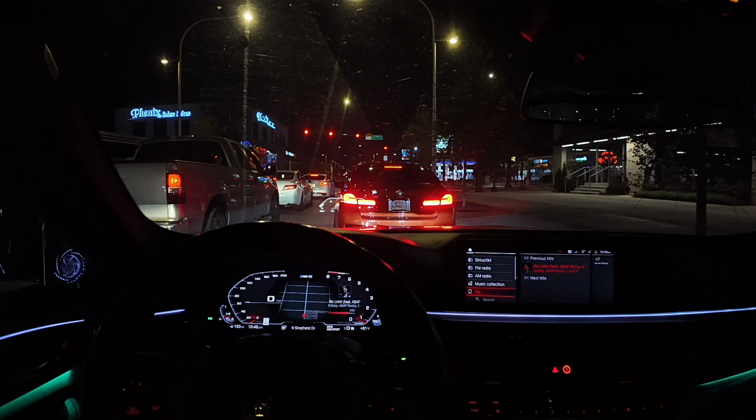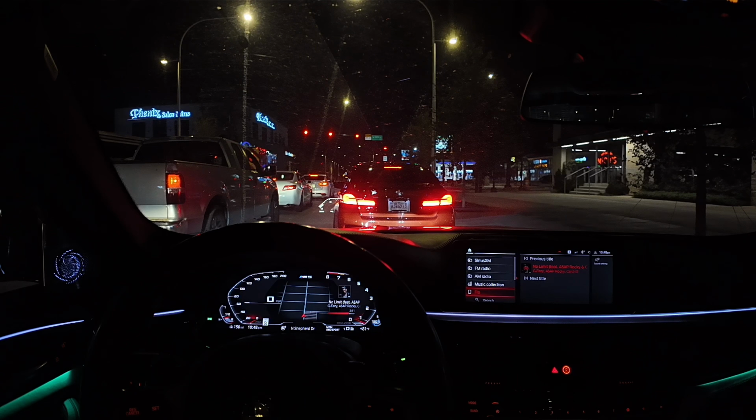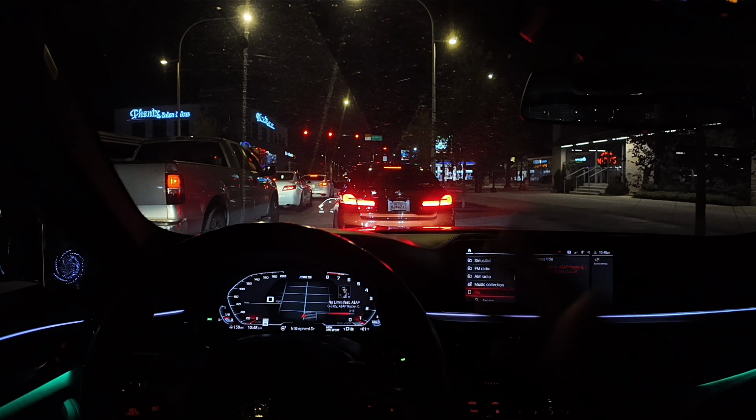The highest I've ever taken this car on a track is 149 miles per hour, I think, or was it more than that? I think it was 149. I've never gotten it above that before. It handles great. I've gotten a lot used to it.